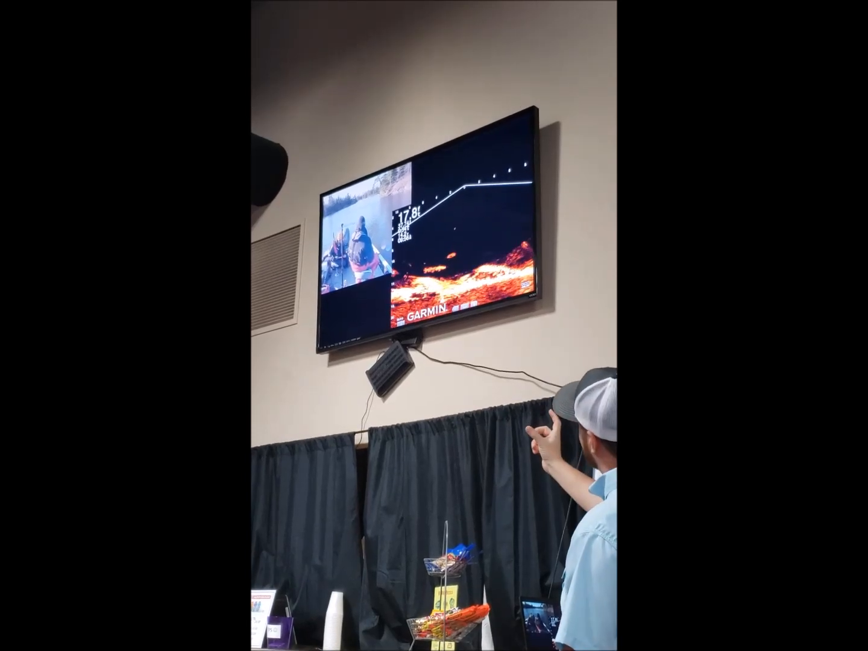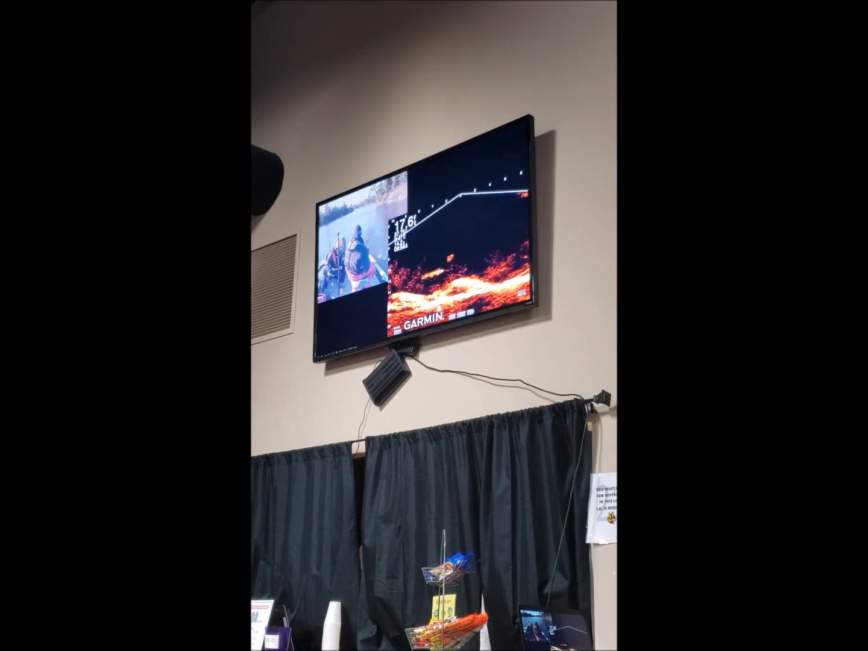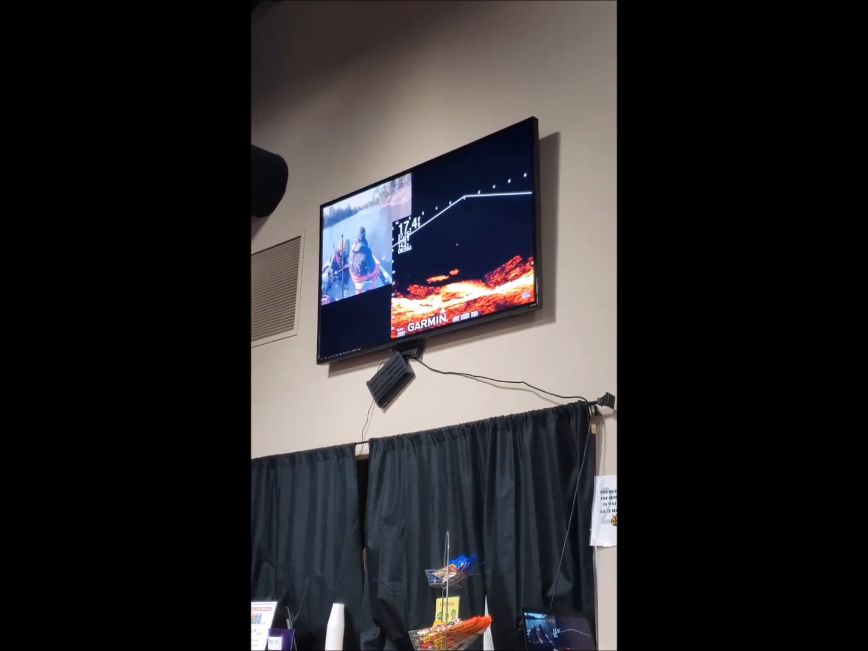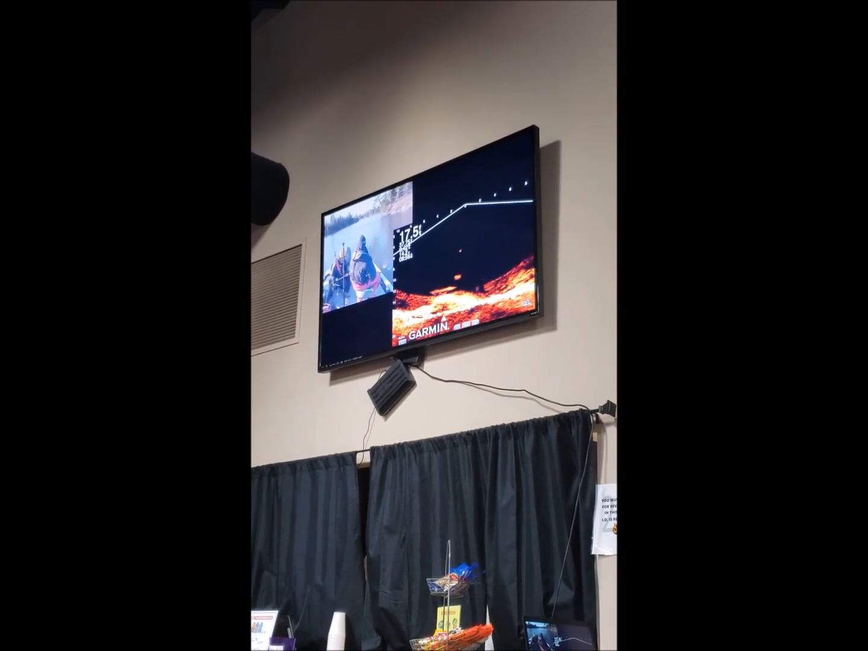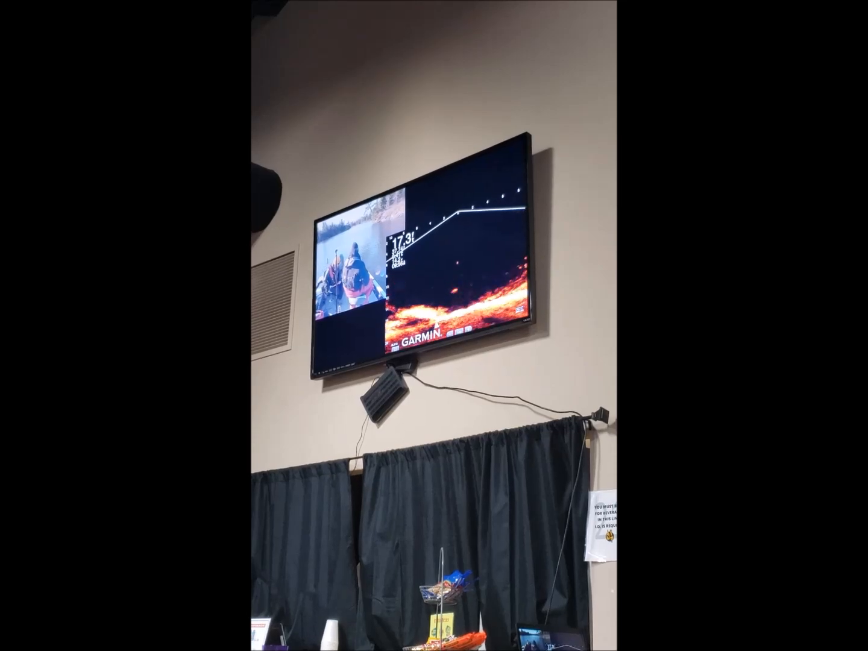So you can see the size of that muskie. That's a decent sized muskie on the screen. You can actually see the fins and everything of it, and he's just jigging his lure right there, and you're seeing all that in real time. So it's really a game changer.